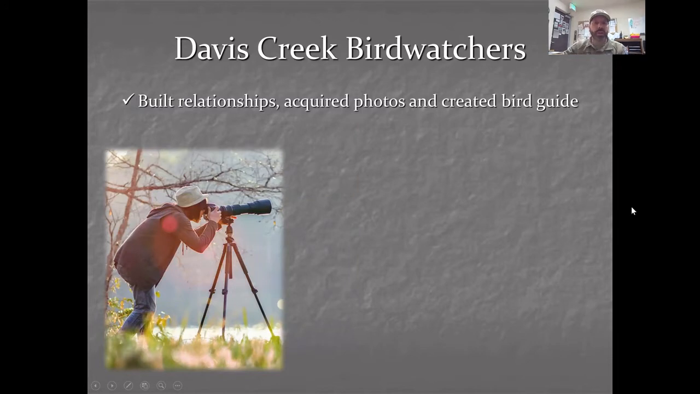So what I started noticing here at Davis Creek is these bird watchers were coming out by the droves, and they have these huge telephoto lenses. Because, as I mentioned earlier, we're in that transition zone, we see a lot of different species of birds in the park. It's just kind of a magnet for bird watchers. So I started introducing myself to these folks and building relationships with them, letting them know that I've got this species album that I'm working on, and I'd love to add more photos of the different species to it, and asking them if they'd be willing to share their photos, and they were.